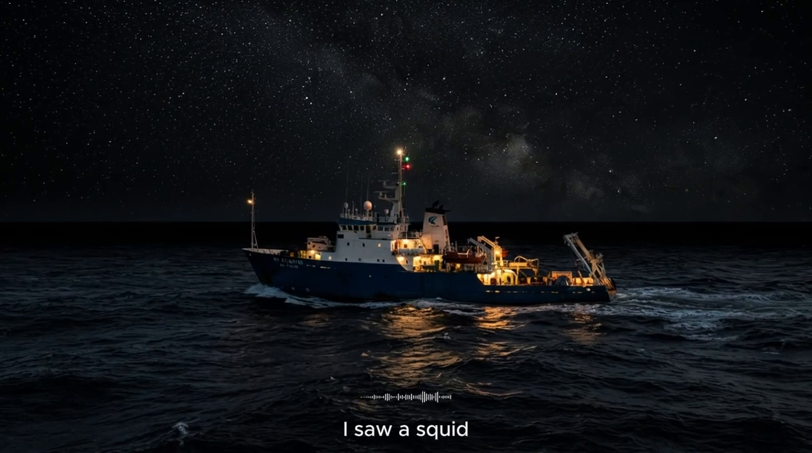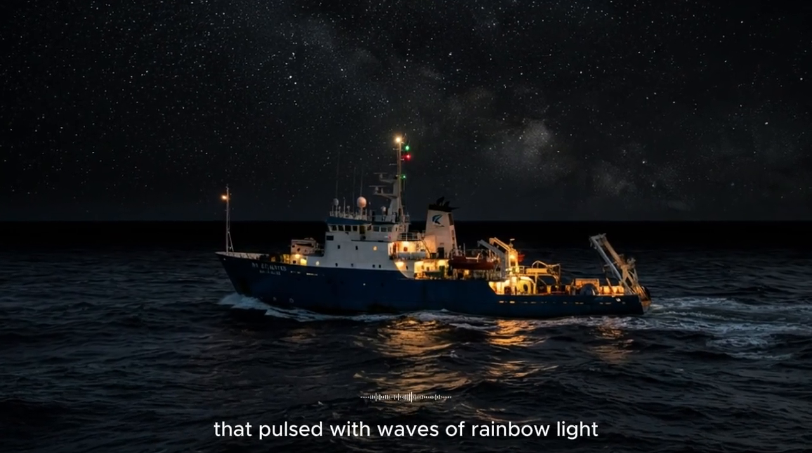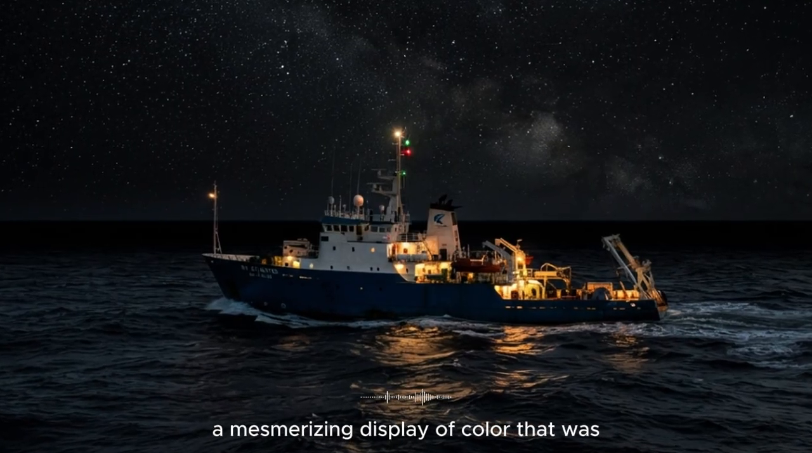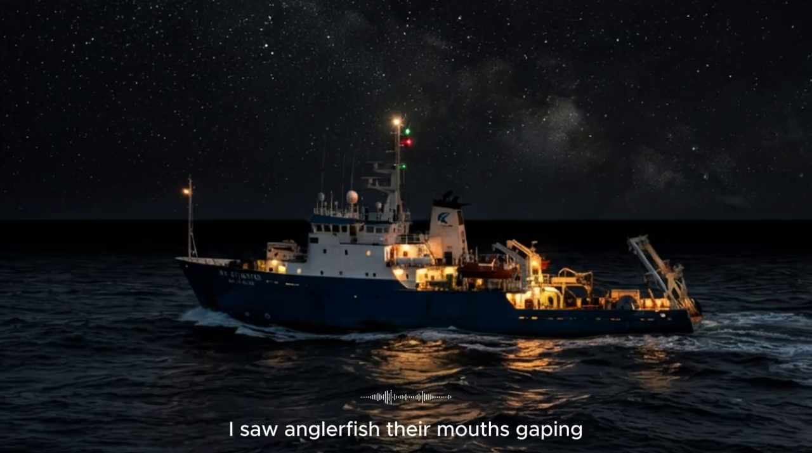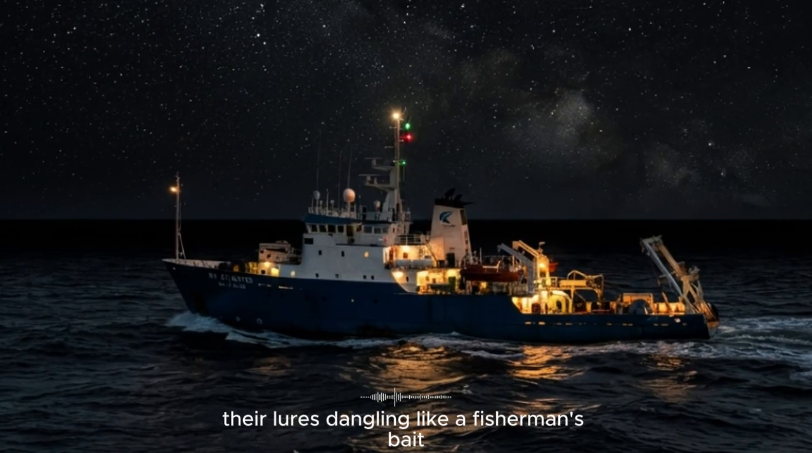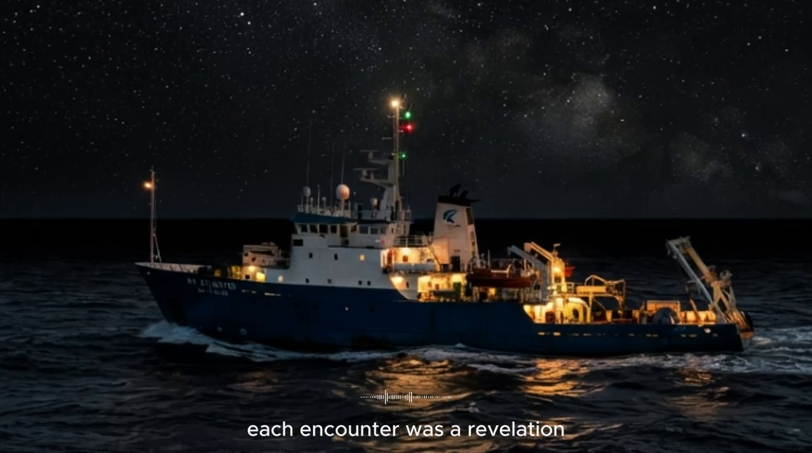I saw a squid, a magnificent creature with eyes the size of dinner plates, that pulsed with waves of rainbow light, a mesmerizing display of color that was, I knew, a form of communication. I saw anglerfish, their mouths gaping, their lures dangling like a fisherman's bait, a single, brilliant point of light in the overwhelming darkness. Each encounter was a revelation.